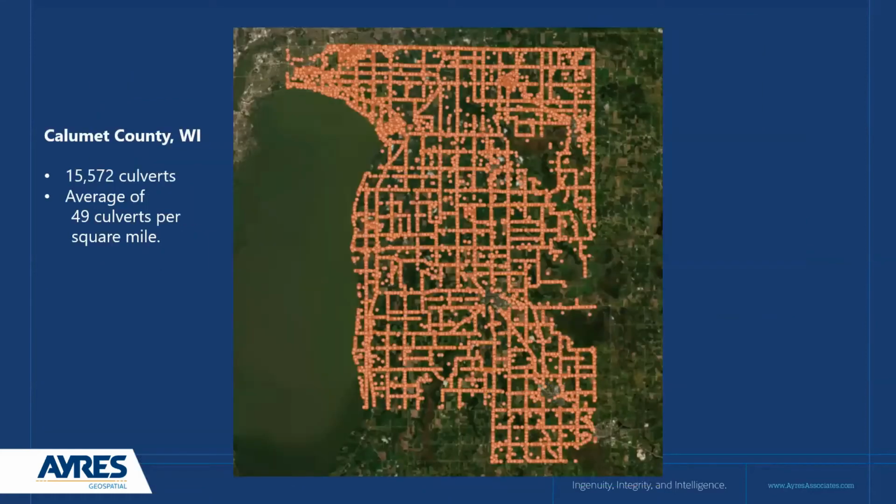Now here we have an example of a county in Wisconsin, Calumet County. This county we recently collected culverts on, and Ayres spent quite a bit of time with a lot of county roads and farm approaches, farm driveways and things, capturing a lot of culverts over the landscape. And this was by far one of the most per square mile that we've collected, over 15,572 culverts. This was a great data set to explore some of these tools on.